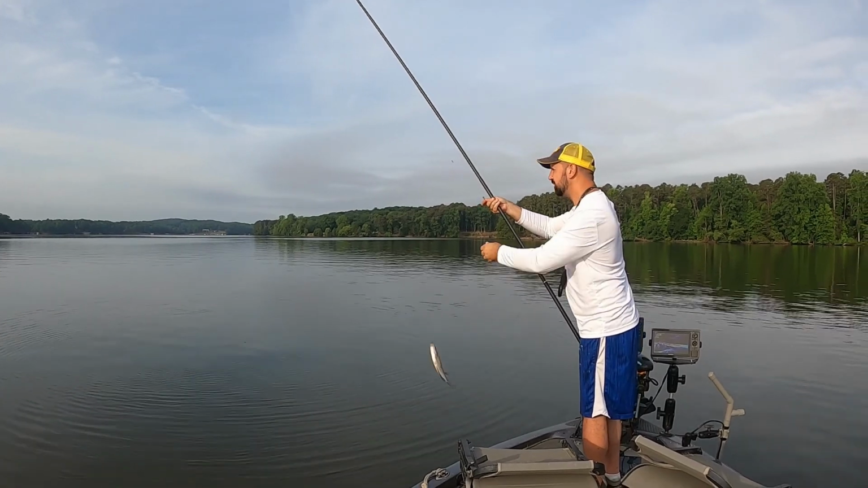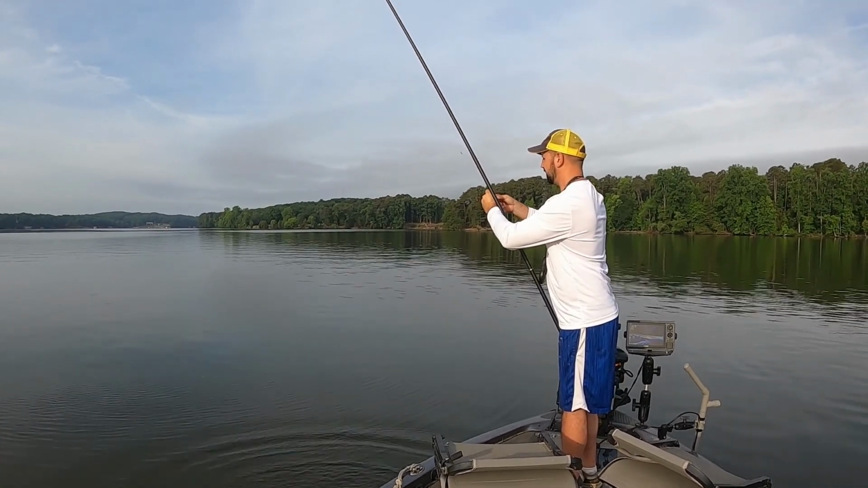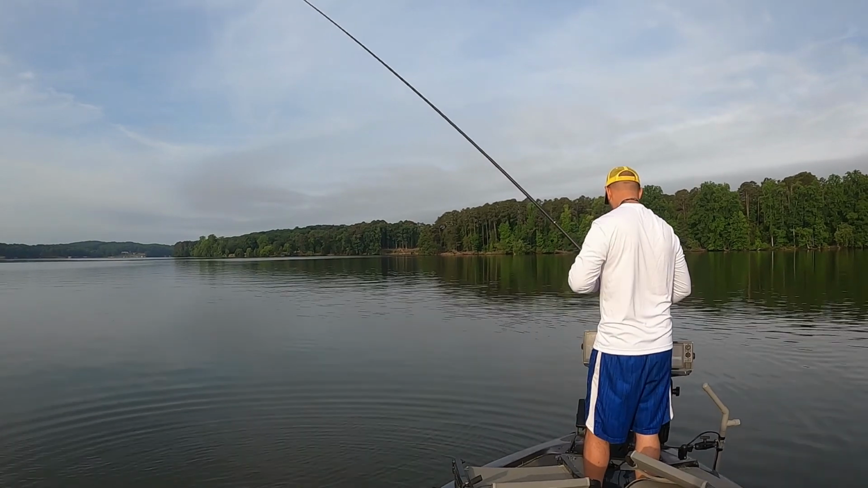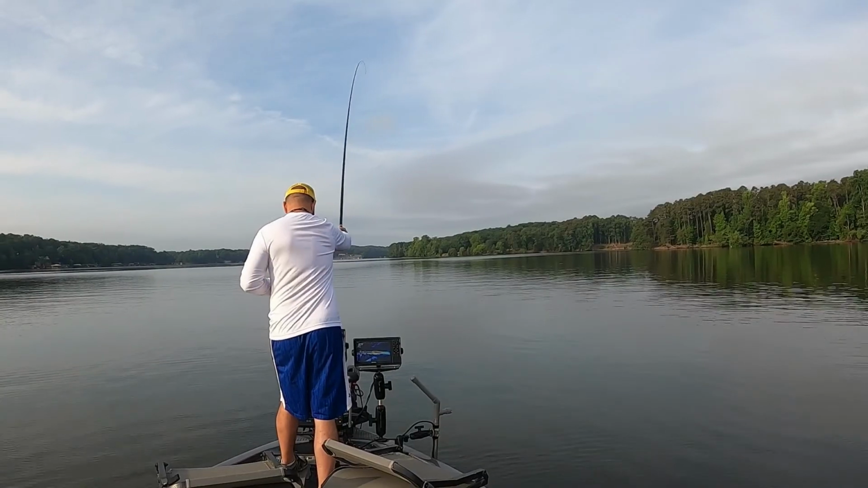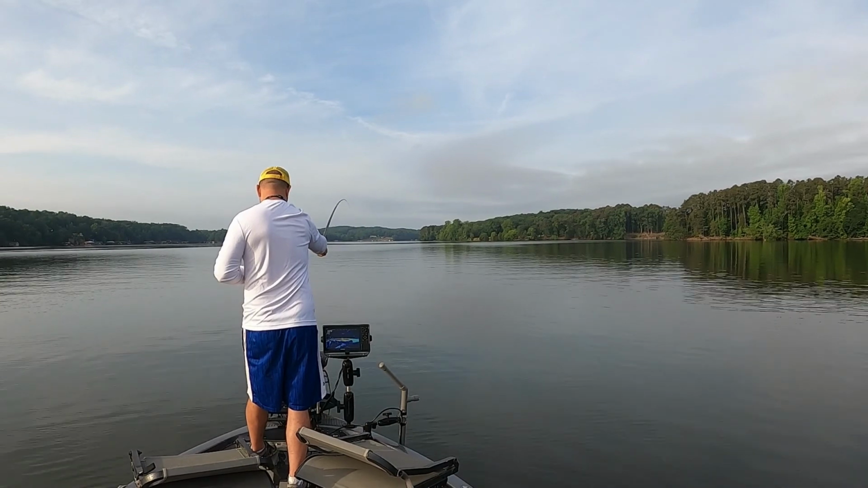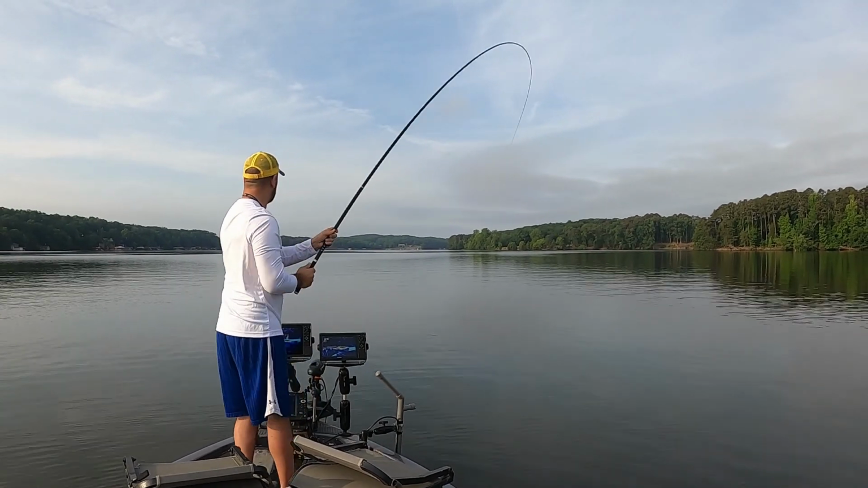He'll make a sandwich. Get my little tail straightened back out. At least he sucked it in. Drop it back out there, see if we can get us another. Oh, there he is.